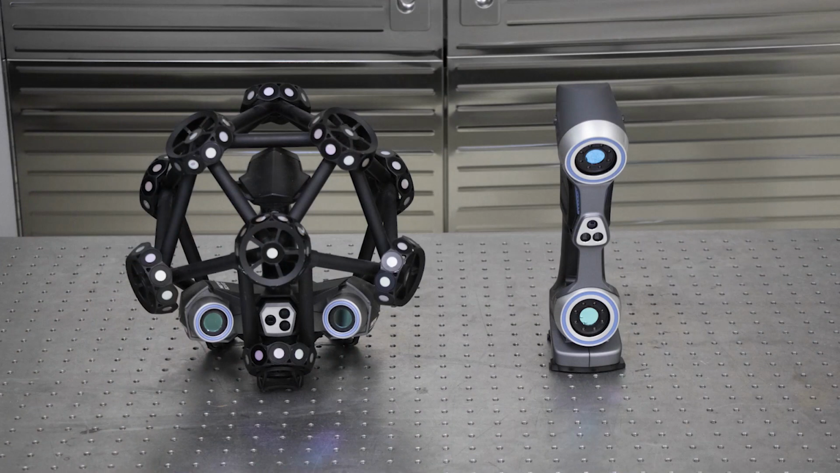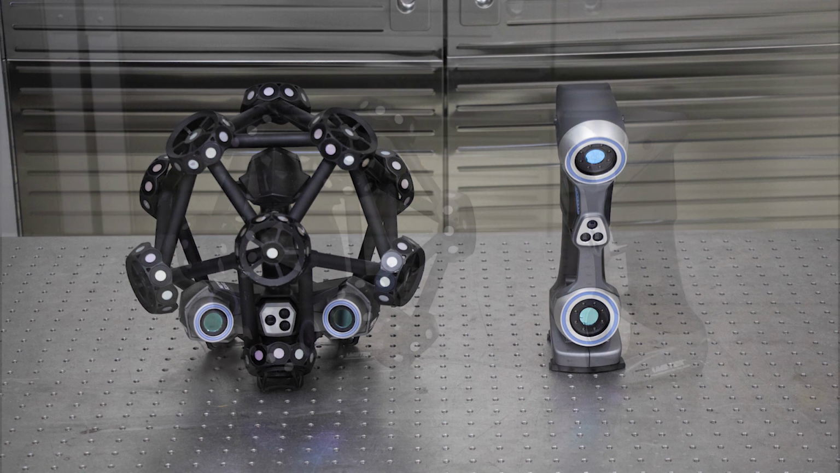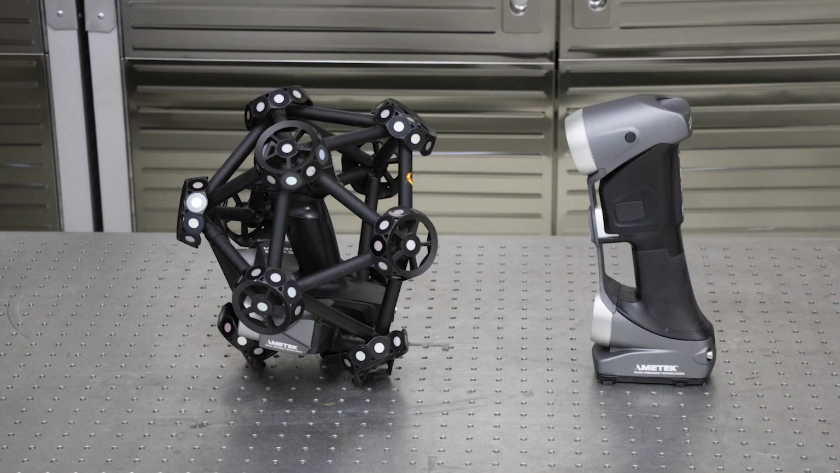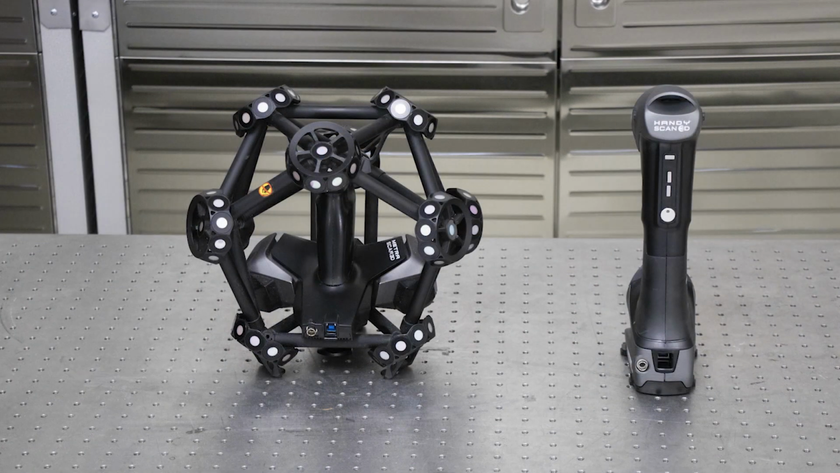So this concludes the demonstration of the HandySCAN and the MetraSCAN. At the end of the day, when you're done, it's pretty much the same results, same data quality. It really gets down to what's the right tool for you. If your parts were much larger, that's where the MetraSCAN is really going to shine. But on smaller parts, they're both worthy products. It's a little bit different setup and workflow, but at the end of the day, you get pretty much the same high quality scanning results.